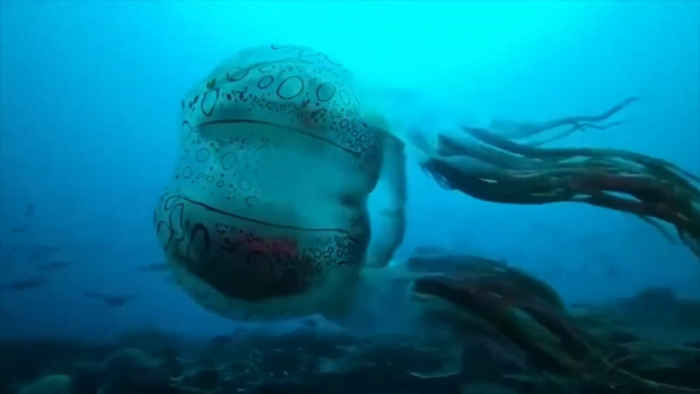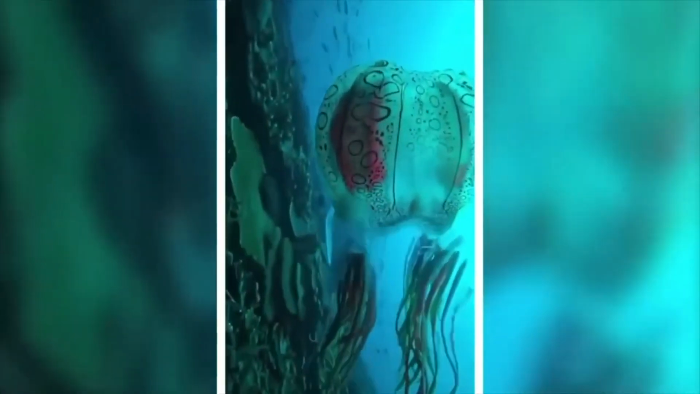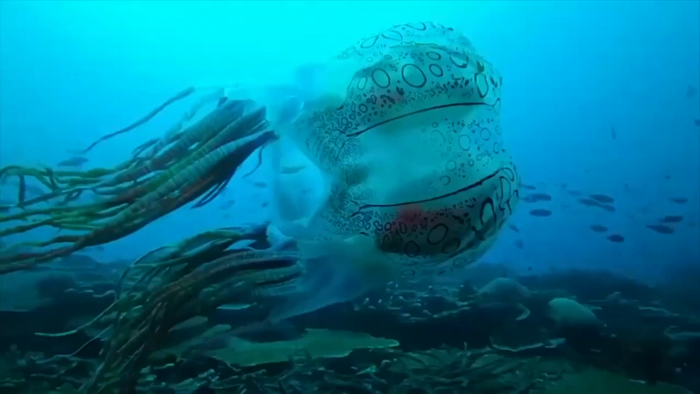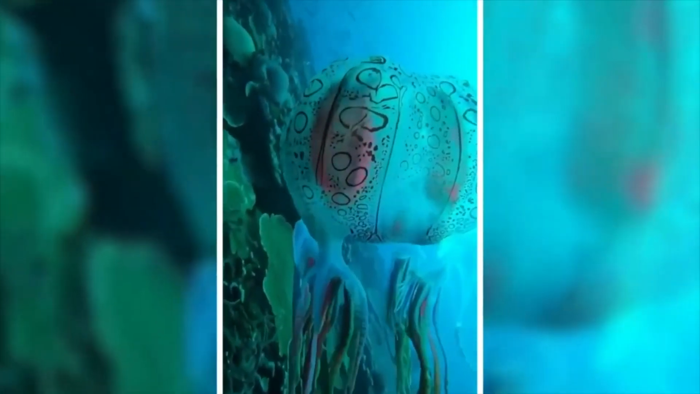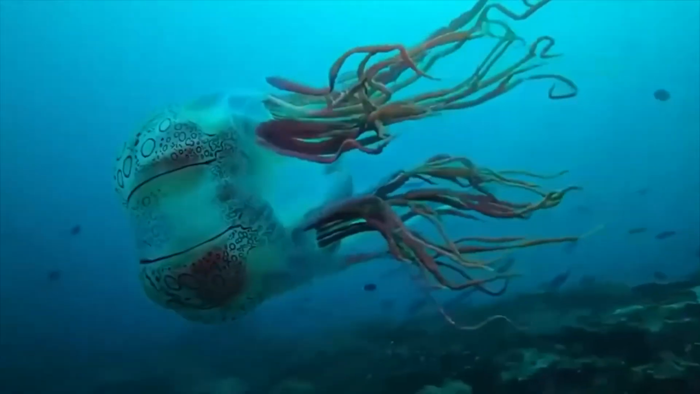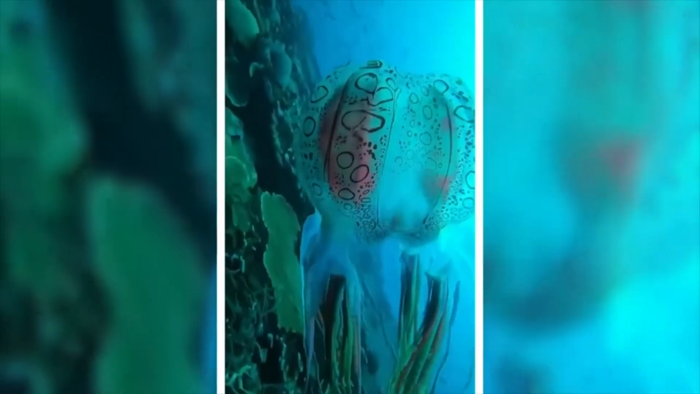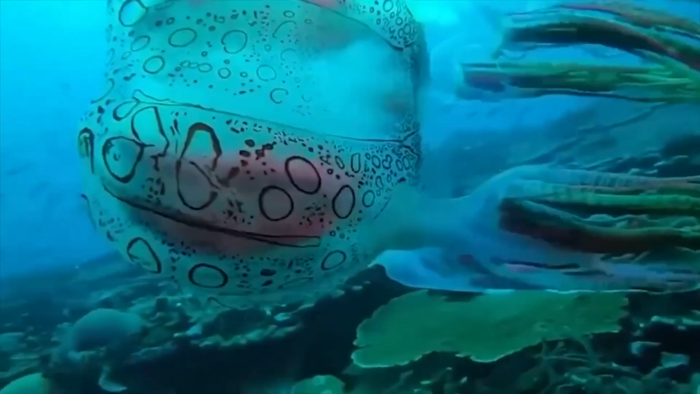Now let's talk about this deadliest but the prettiest creature ever. It is the box jellyfish. Now, don't be fooled by its delicate and almost see-through appearance. This thing is a silent killer. Its venom is so potent that it can cause heart failure and kill you in just a few minutes. So if you're ever out there in the ocean and spot a box jellyfish, swim the other way as fast as you can. Trust me, you don't want to mess with this deadly beauty.